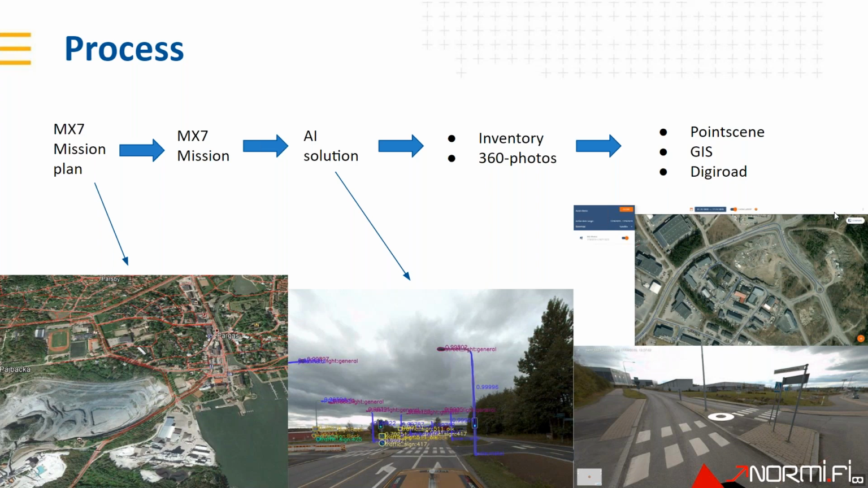And it's very helpful because we also get the 360 photos that our customer can use for their own purposes, whatever they are. And after we have all the information and data, we can send it to a Pointscene platform, and the customer can also look at the same pictures. They can look at the data and give feedback or something.